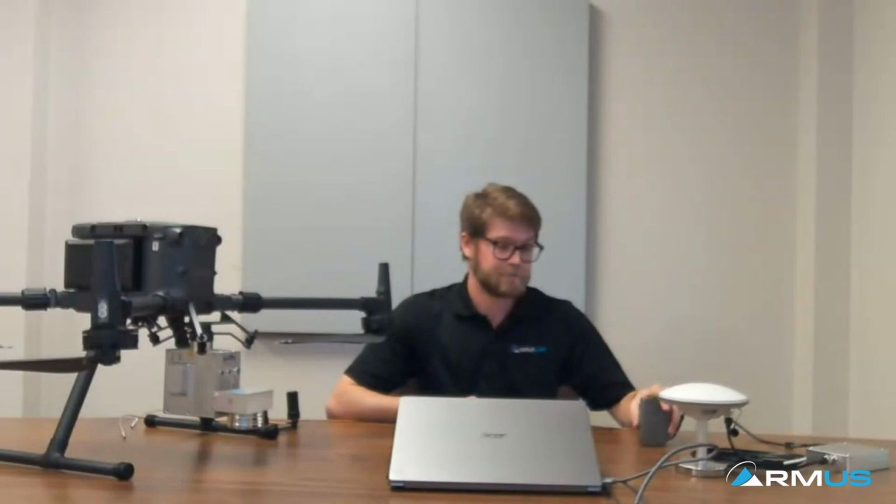We've also got the base station here and a base station antenna. Now this can be mounted on a tripod and placed over a known point for control. This base station is powered from a Mavic battery. So nice and simple, we all know how to use that. And then we have the antennas.